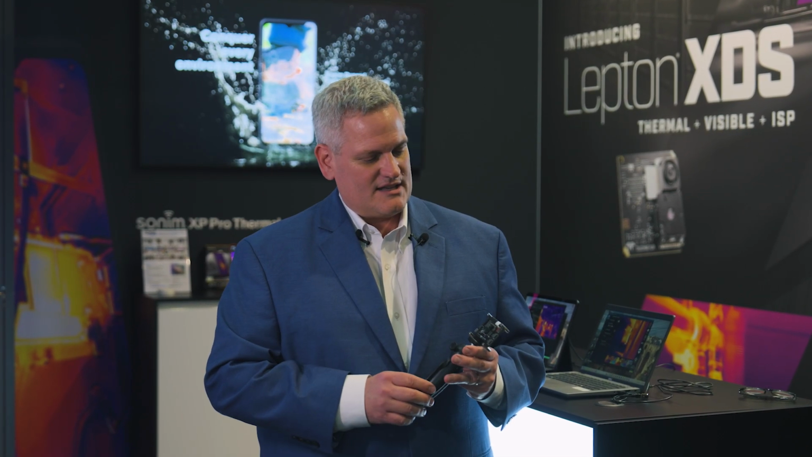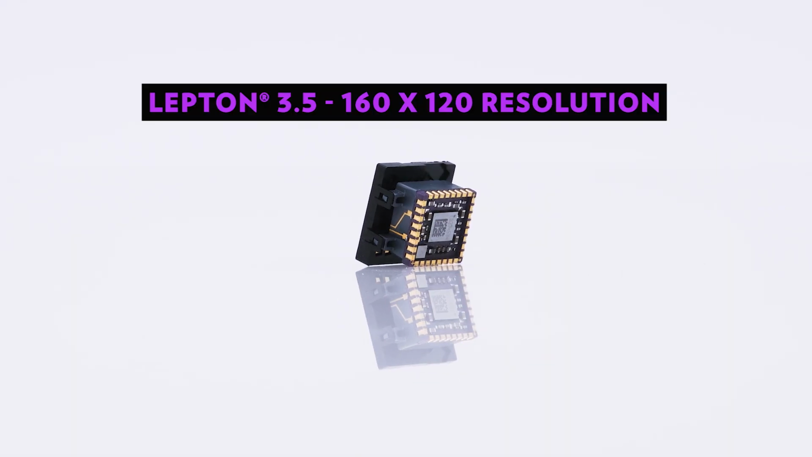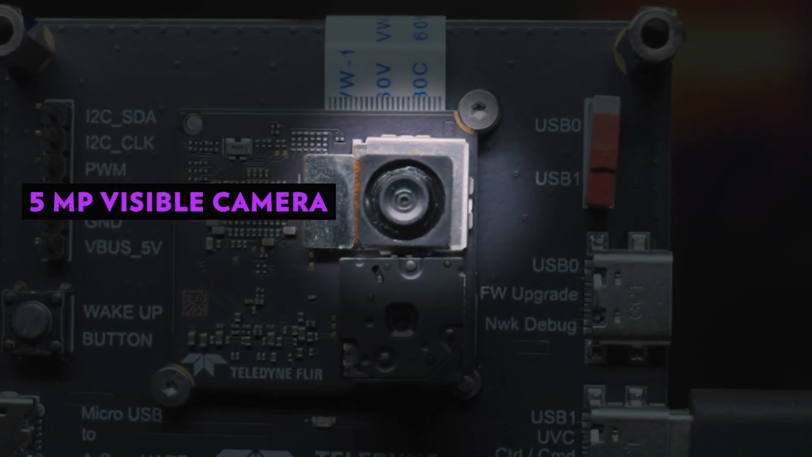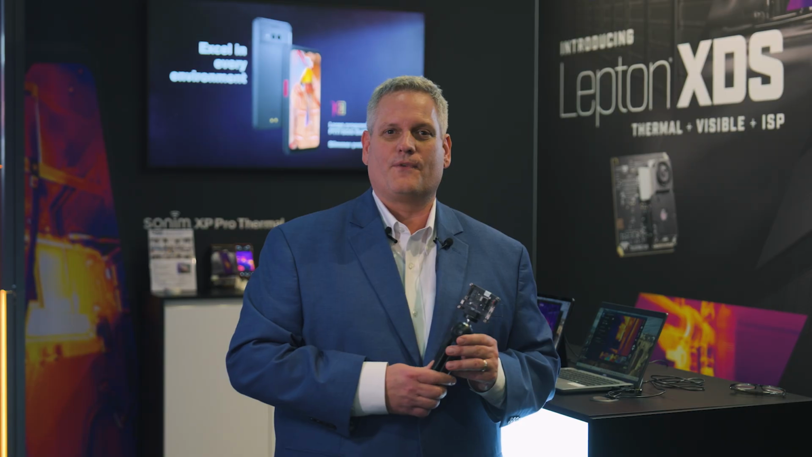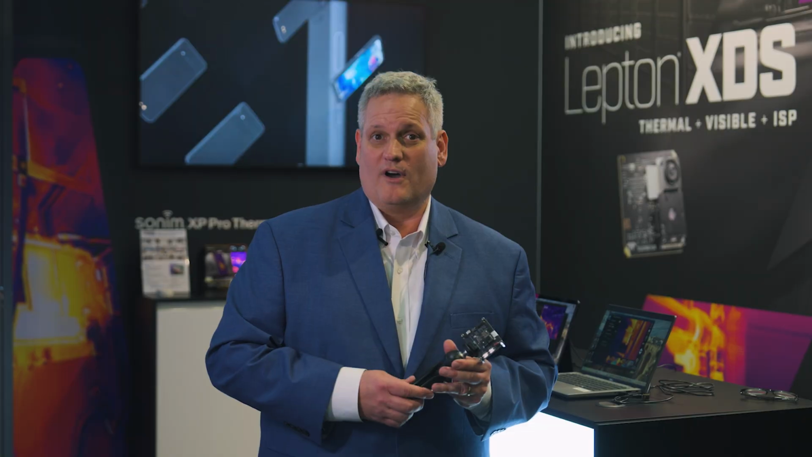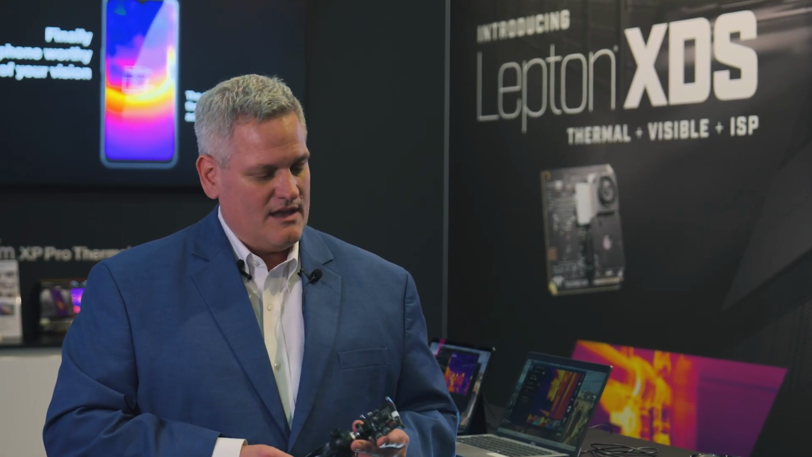The Lepton XDS incorporates a Lepton 3.5 imager, which is a 160 by 120 thermal imaging camera, along with a 5 megapixel visible camera. And what we do that's unique is we integrate our MSX technology, which is the first time that FLIR has offered this technology in a compact PCB type design available for everyone. So people have access to our patented MSX technology.